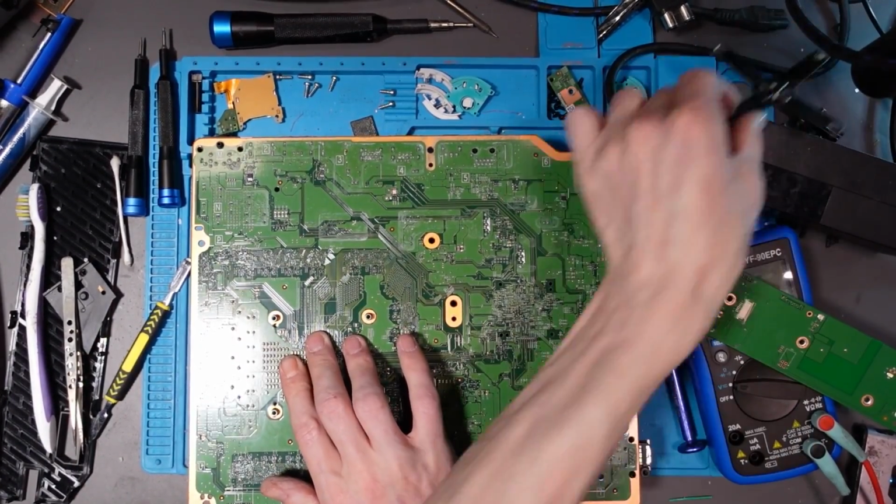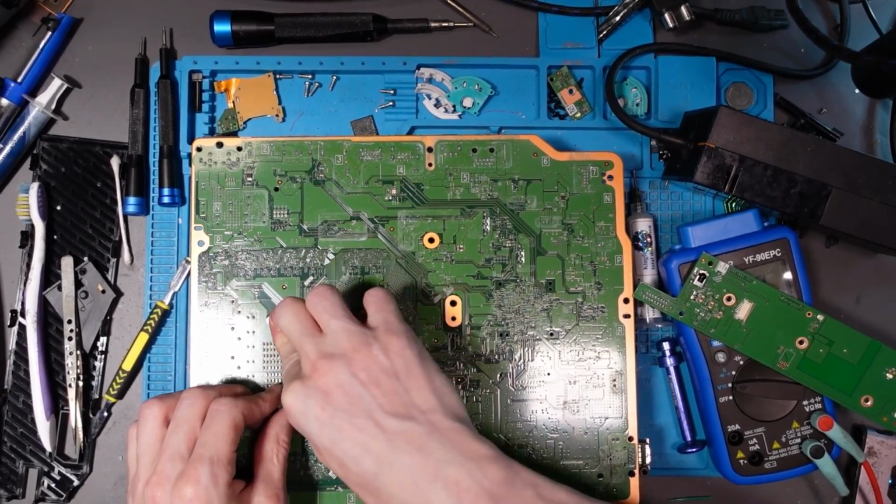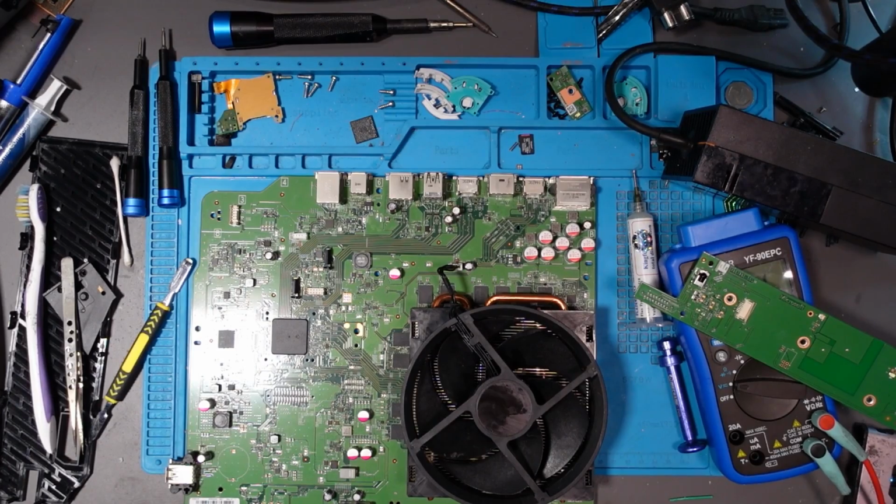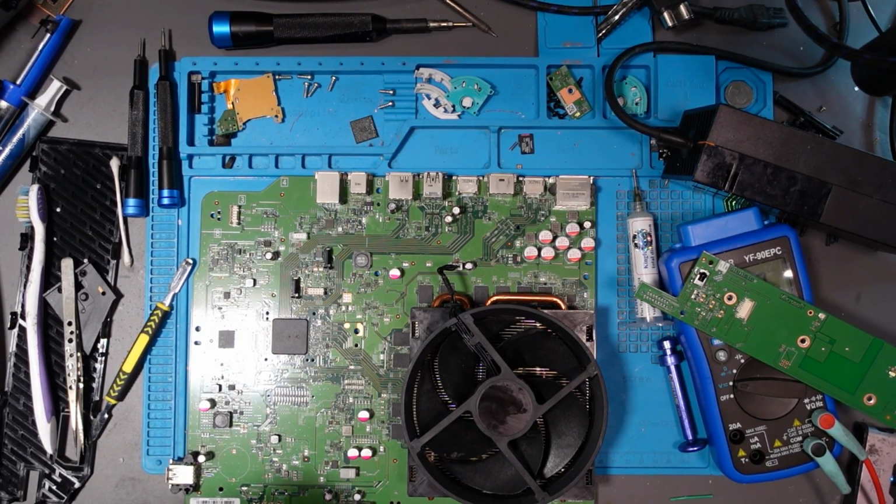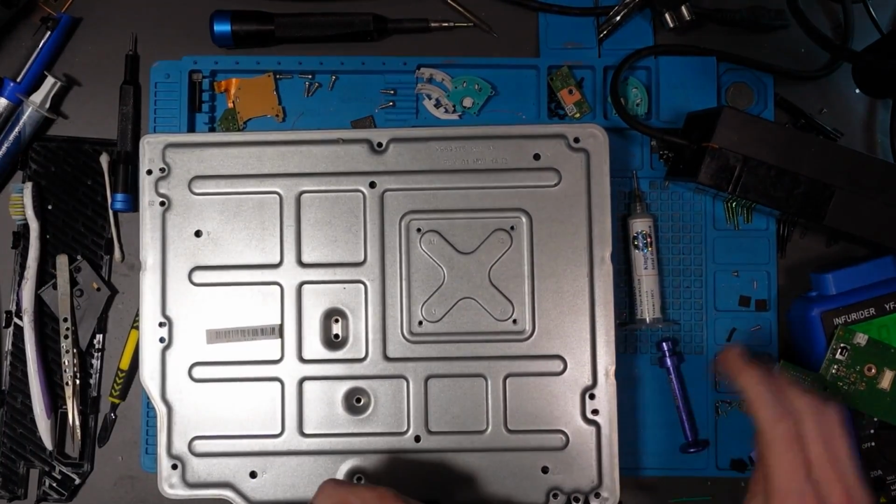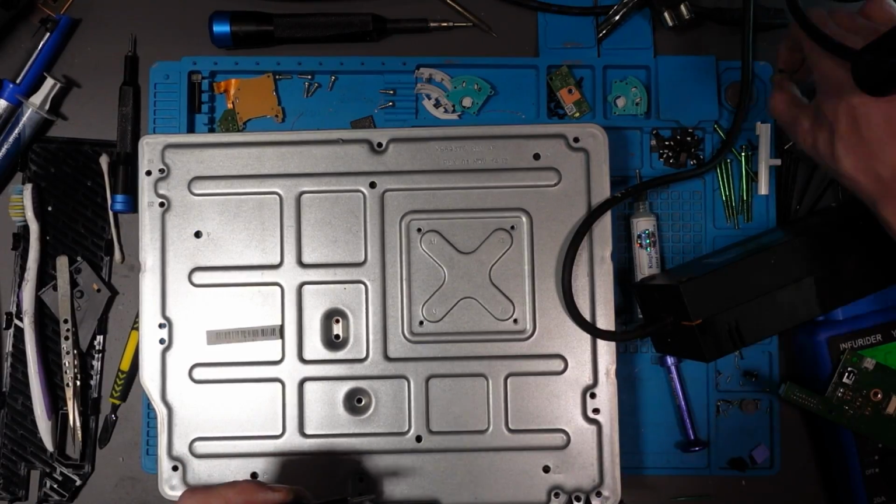So let's just pop this back on. And I'm pretty confident this is going to work now, to be honest. Alright, so I'm going to get this back inside the housing. So it's pretty much ready to be screwed back down. In fact, I'm going to take a risk. I'm going to put it all back together. Why not?